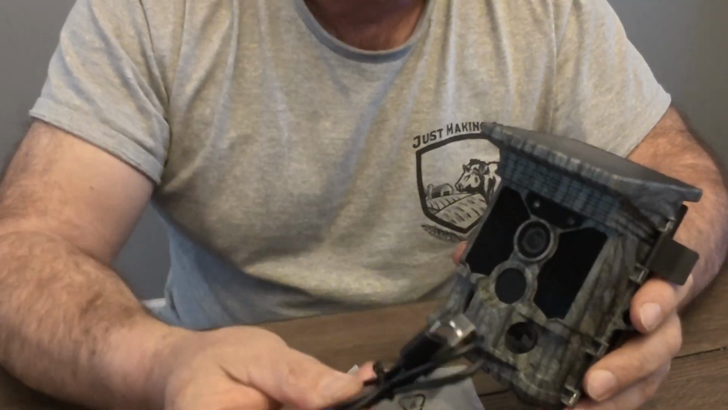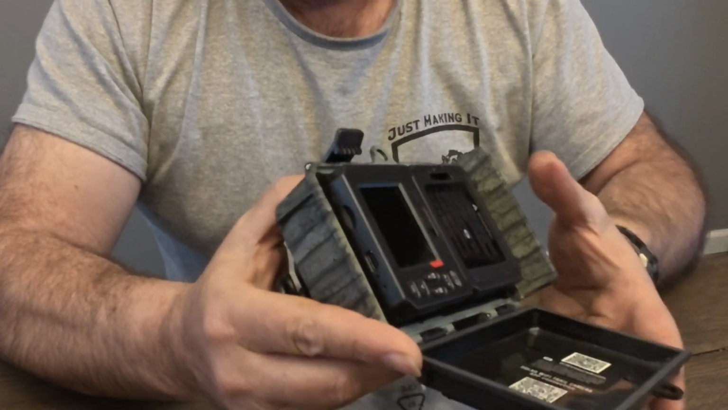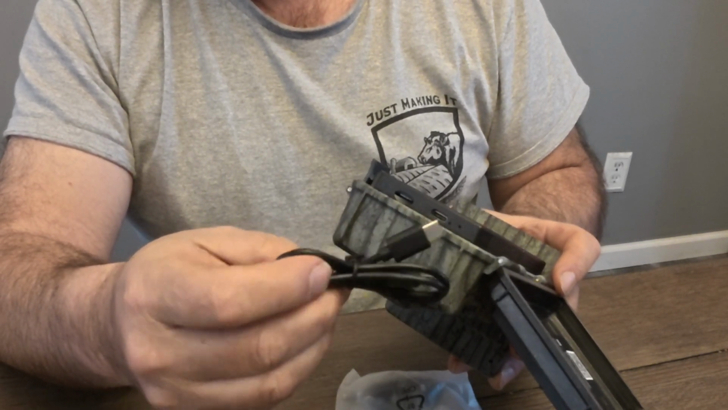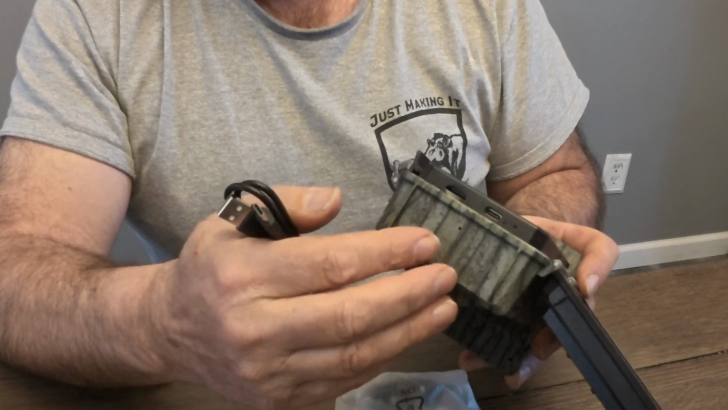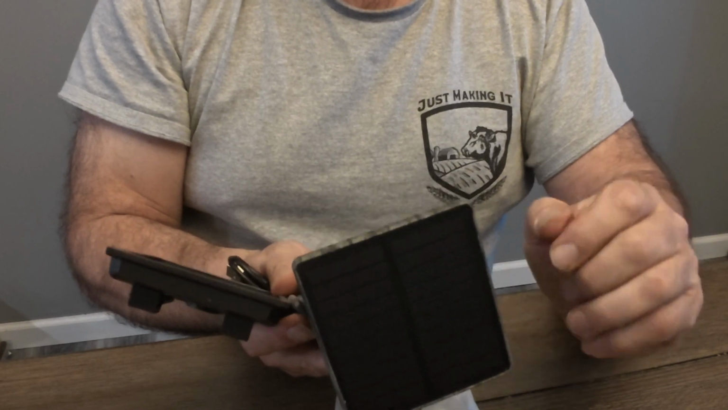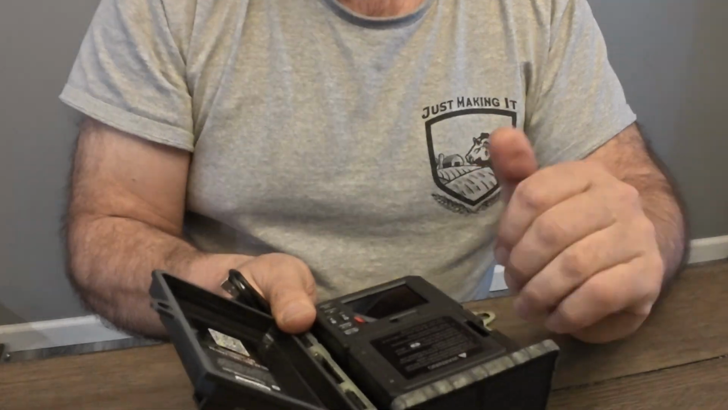Then they give you a USB power cord, and what that is for is in the back of the camera here, right there, there's an outlet to where you can plug this in. And they recommend charging it because there's a lithium battery in the camera, and that is what the solar panel charges. So if that lithium battery ever goes weak, that's where the AA's come into play and take over.